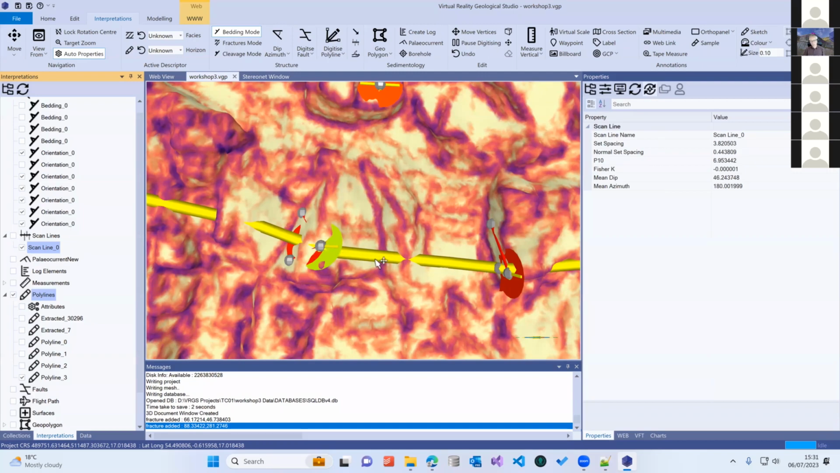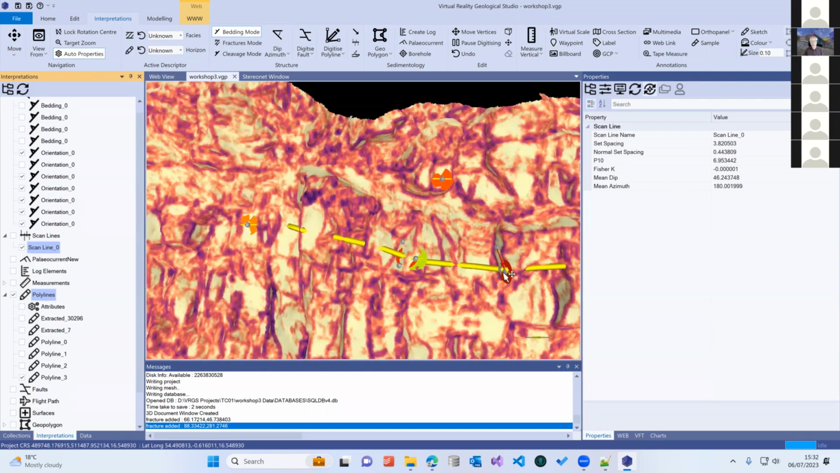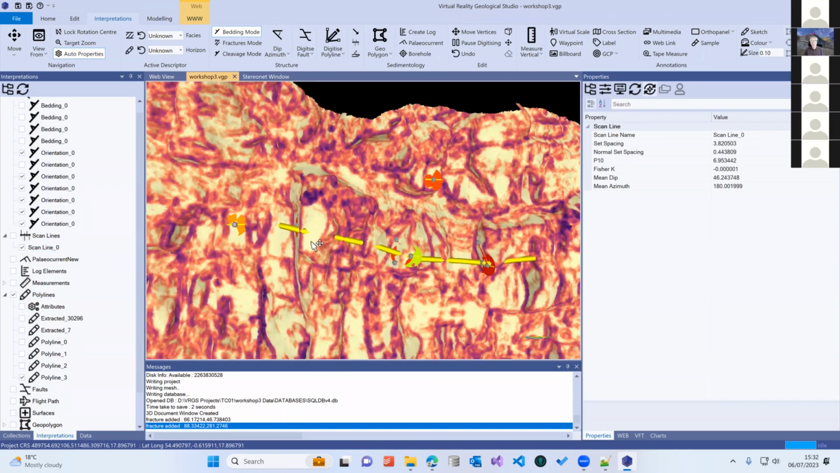It links it together, works out where we've got intersecting fractures with that fracture trace, and gives you the information about the name of the scan line, what the set spacing is, normal set spacing, the P10 value, variability value, mean dip, mean azimuth. So that's a way of generating a simple scan line.